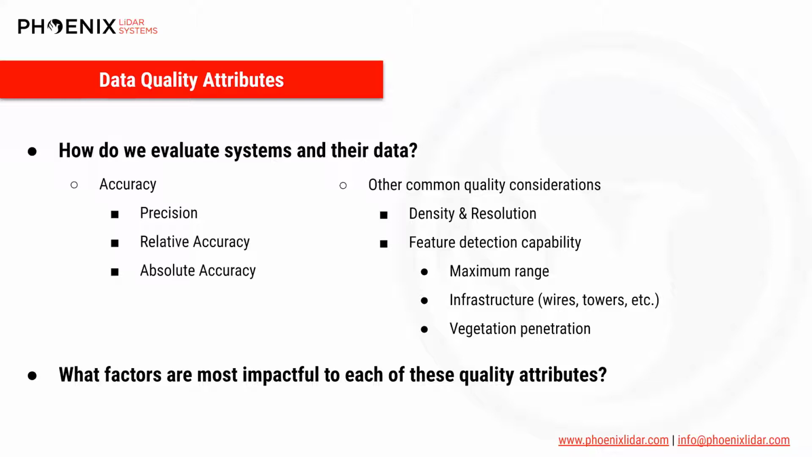Another approach to thinking about data quality is from an application standpoint, and based on the question of what can this data do for me and how well can it do it? That leads us to consider things like data resolution and capabilities of a scanner to collect certain targets. In addition to knowing the quality attributes, it's also very helpful to understand the factors that affect them. This really allows us to gain a more comprehensive understanding of these differentiators.